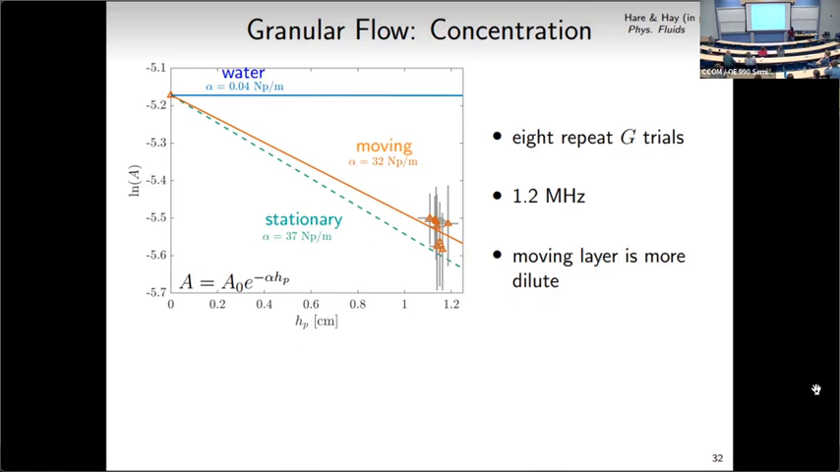If you draw a line through these measurements, the slope of that line gives the attenuation coefficient through the moving layer. We're getting a value that is less than the measured attenuation through the stationary sediment that's shown at the beginning of the talk, which is given by the dashed line. I've also shown here what the attenuation in water, the slope of that line, would look like.